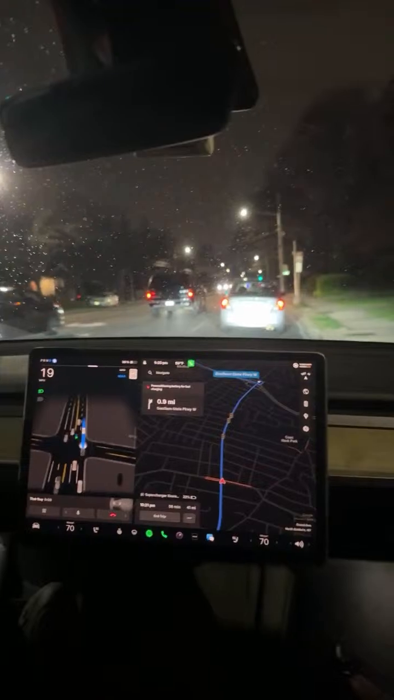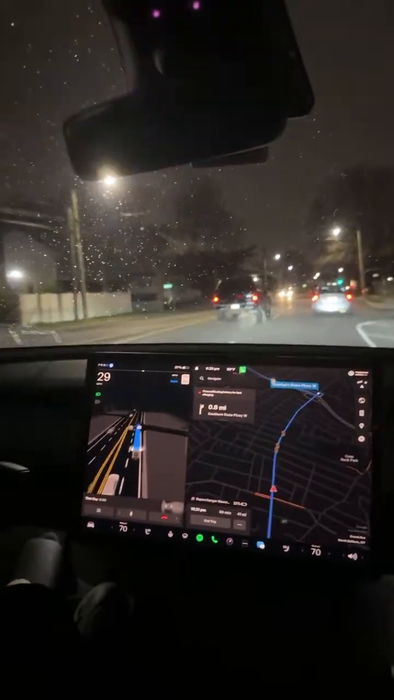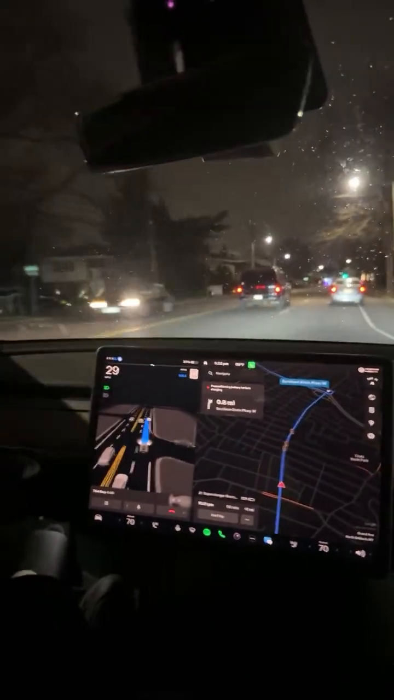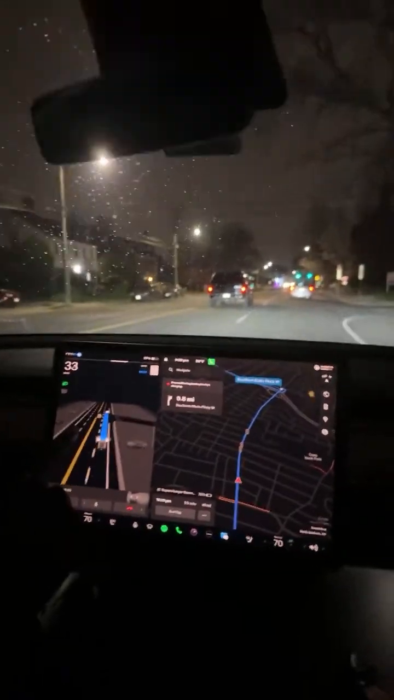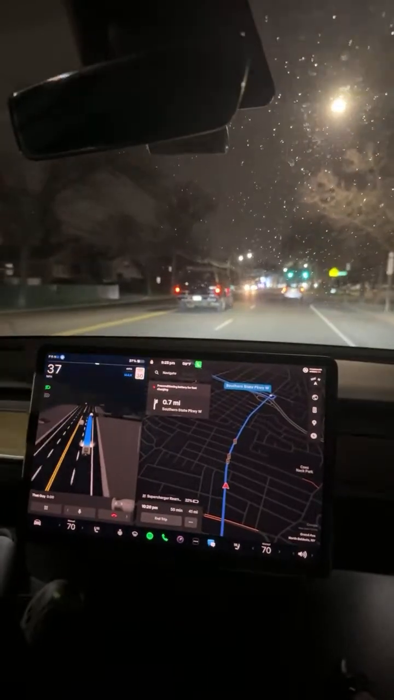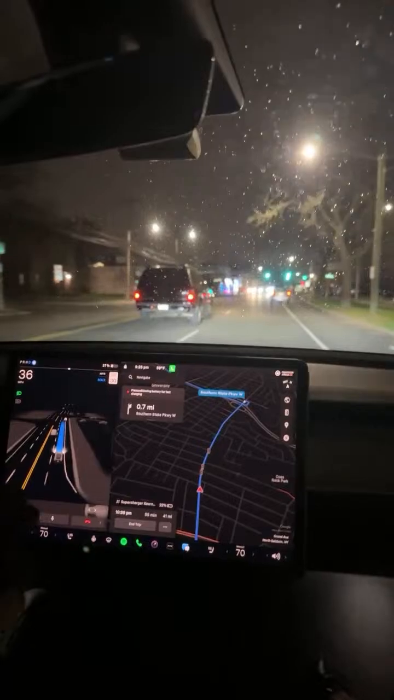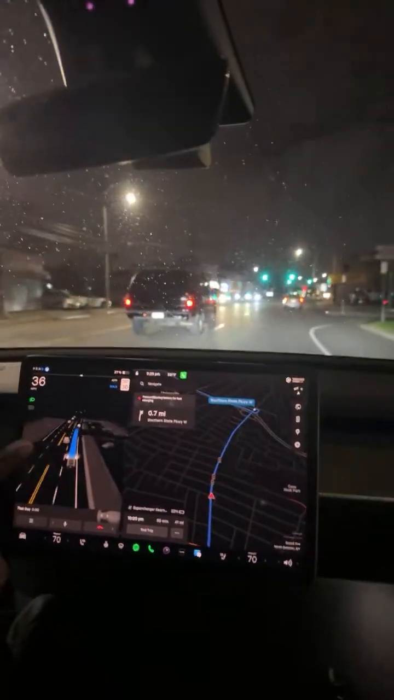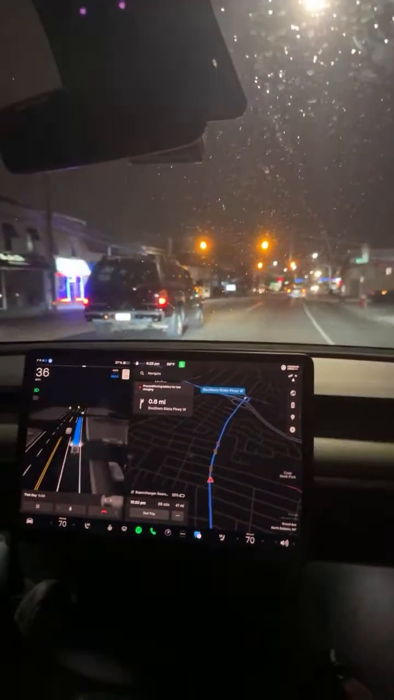Hopefully, it can sense like deer and whatnot, like those type of animals. But for the most part, this is doing really well. As you see, that guy is very nice because he's driving on the lane. Like he's touching the white line on the other side, and on the camera, it's showing that he's actually over the white line. So these cameras are like pretty accurate.